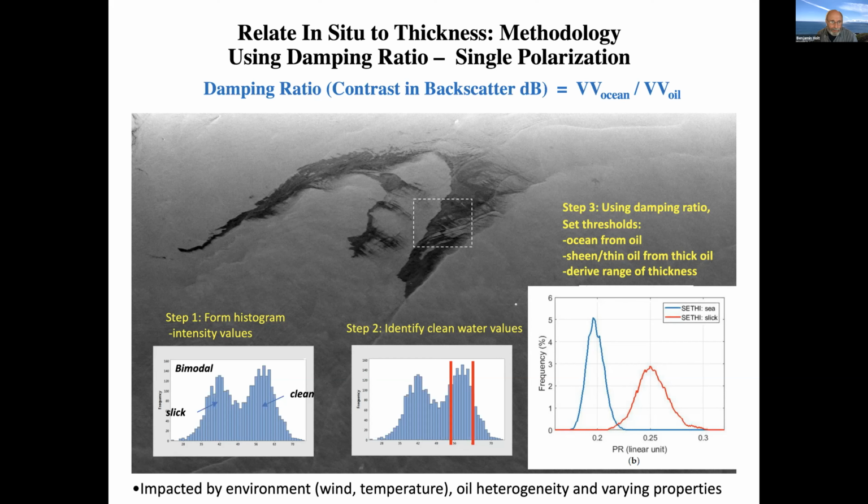So as an algorithm approach, you might set up your bimodal histogram and figure out the bimodal schemes. You figure out where the water is, and separate the water from the oil. And then when you get to the damping ratio, we need to figure out the thresholds first between the ocean and the oil, which is a straightforward one. I mean, not straightforward, but that's certainly the first step.